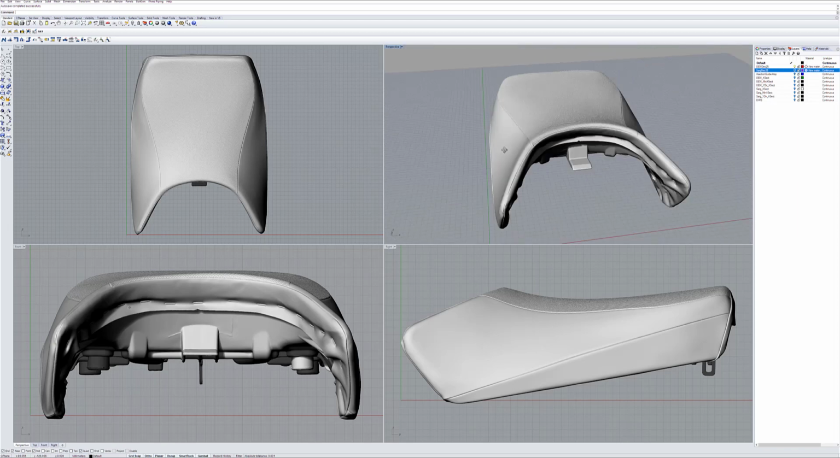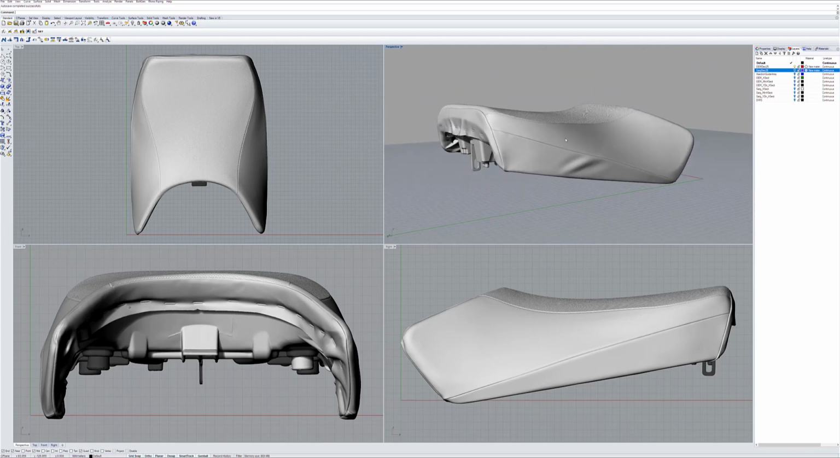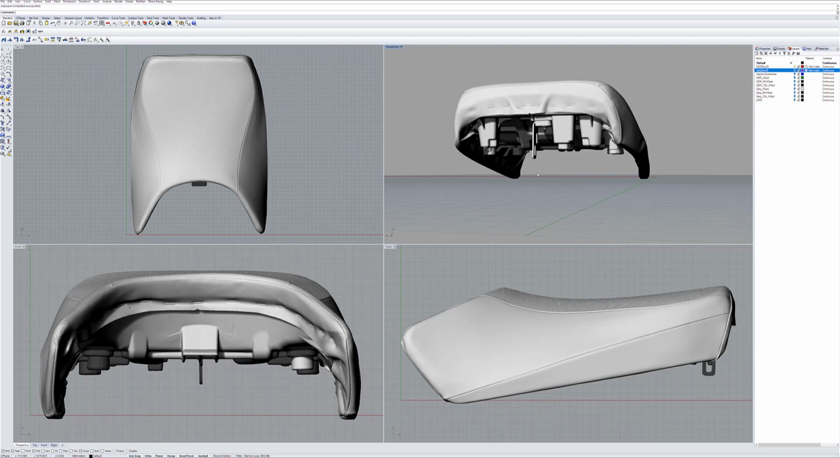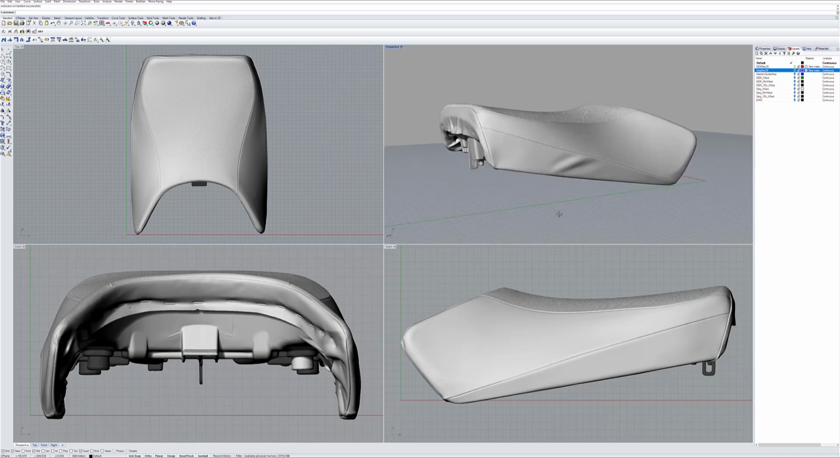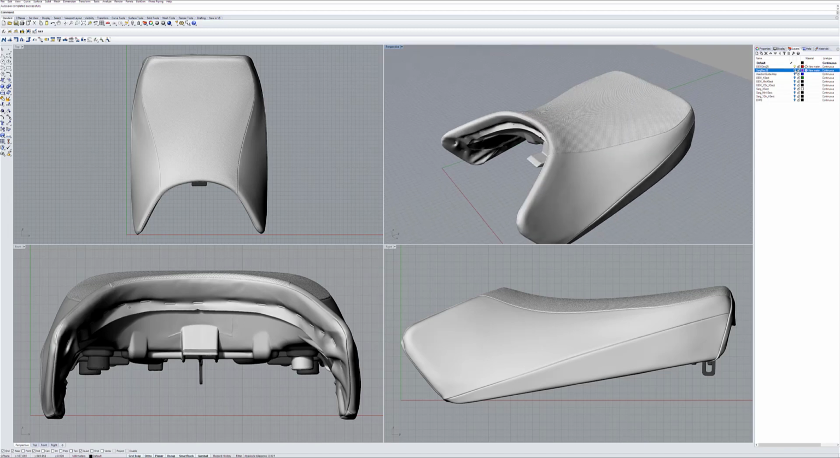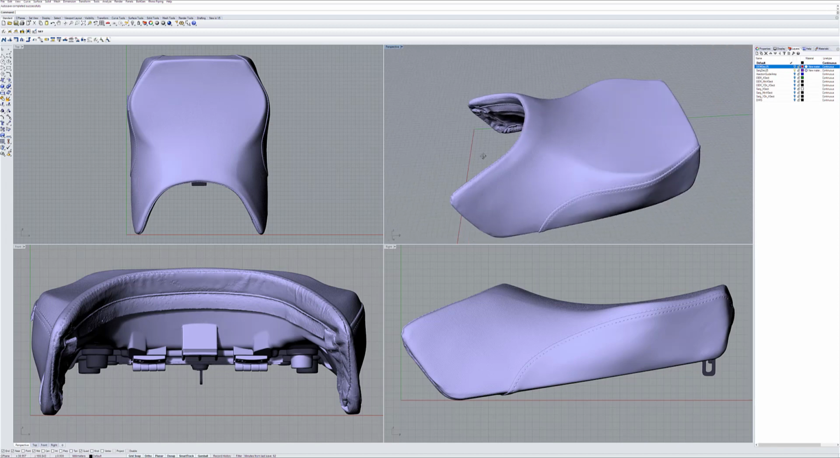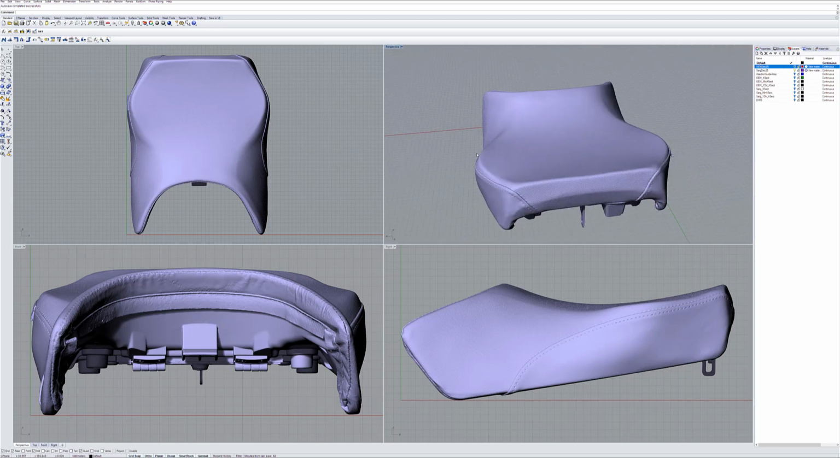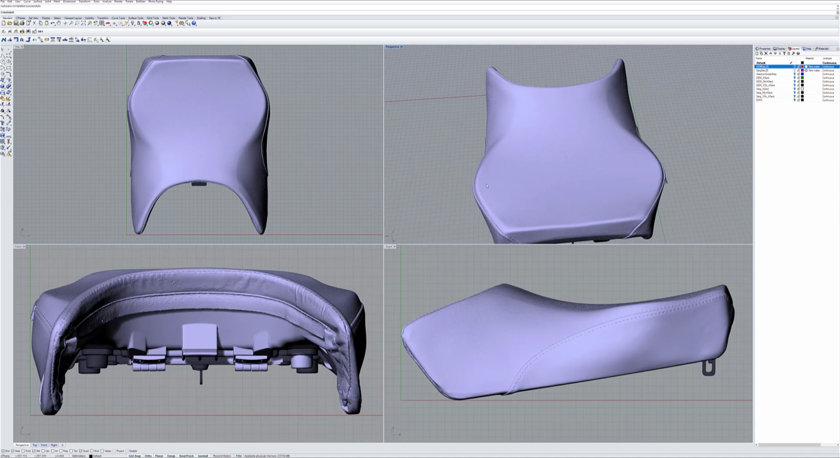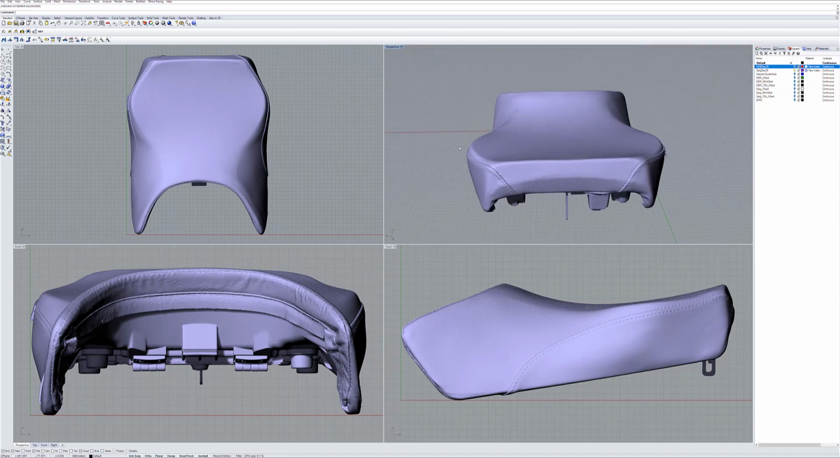So here's the stock seat. You can see we've pretty much captured everything. You can see we've even got the staples there, all the wrinkles, all that good stuff. And let's pop over. We'll have a look at the Sargent seat here. And immediately what pops out is just how flat and how much wider the wings are here that come out.